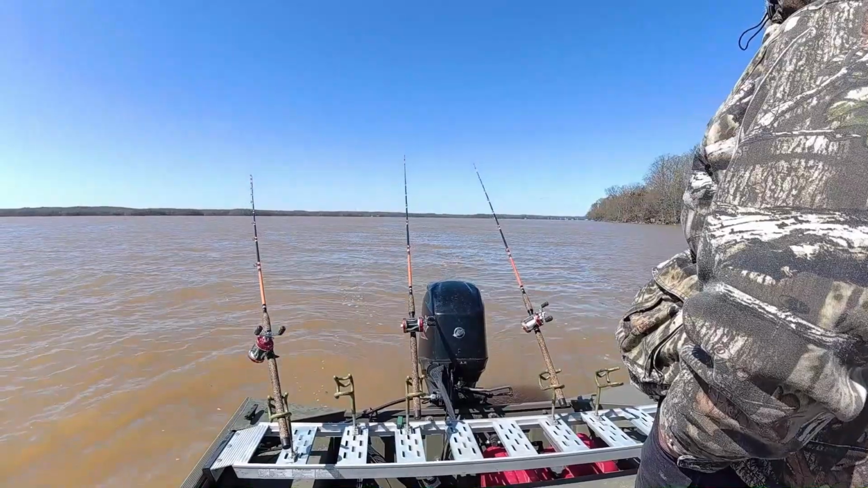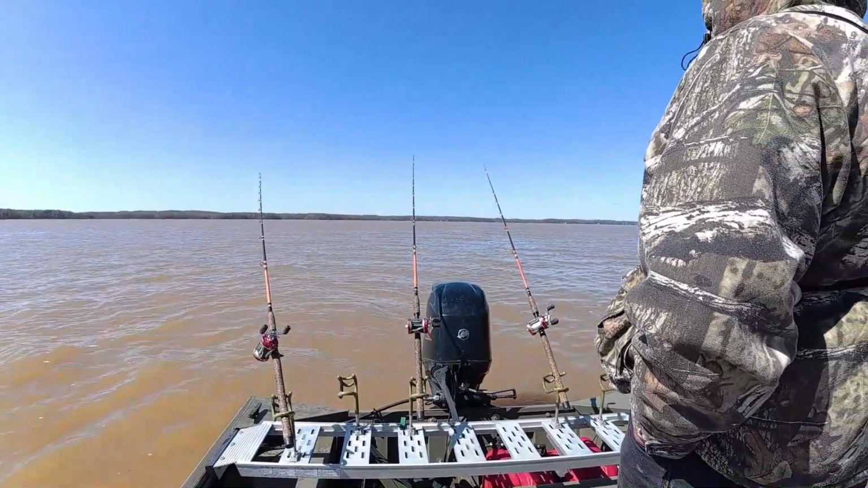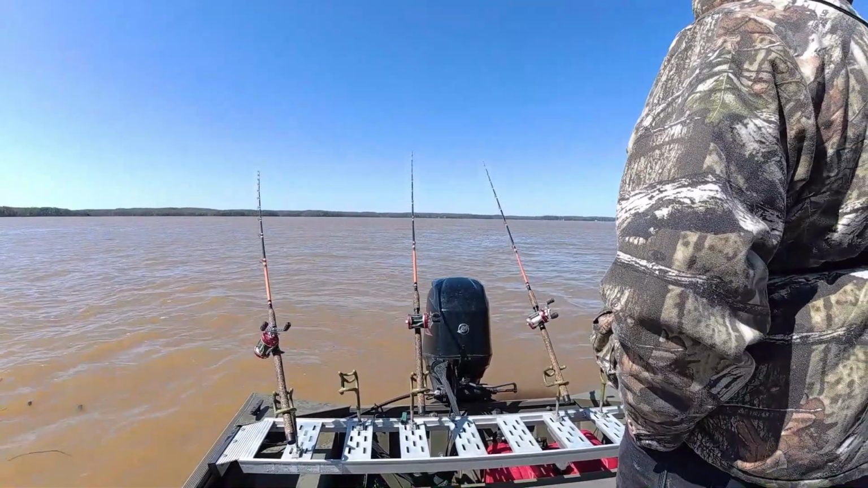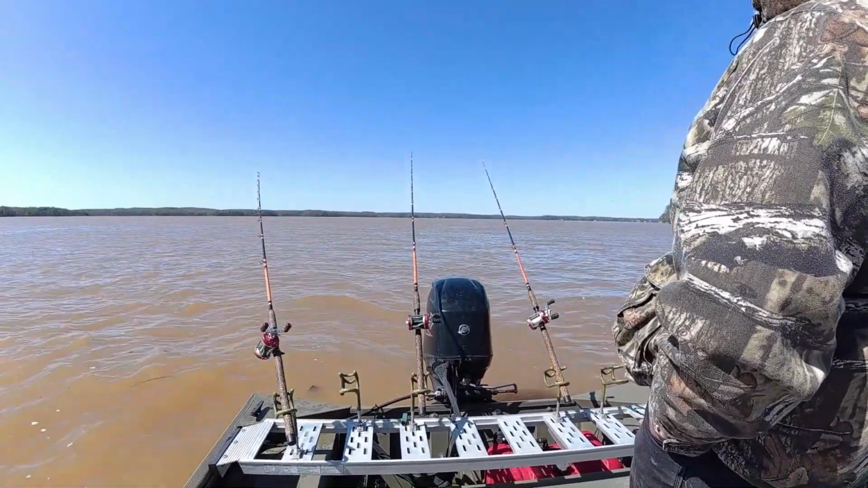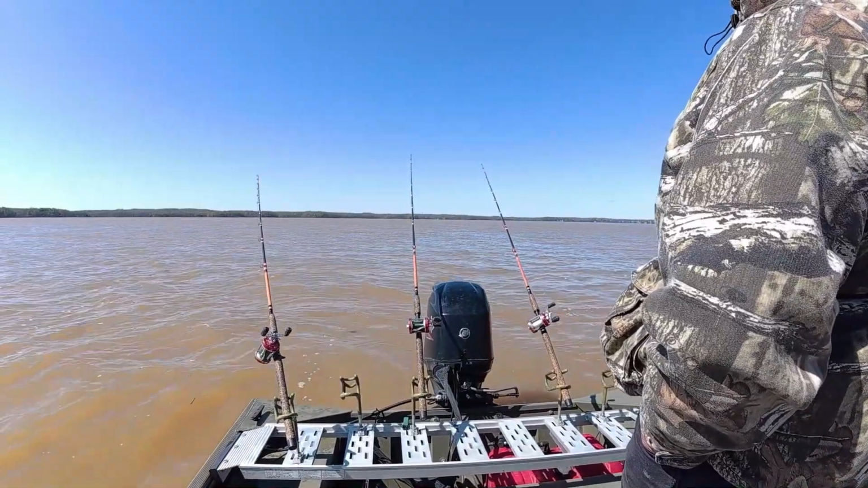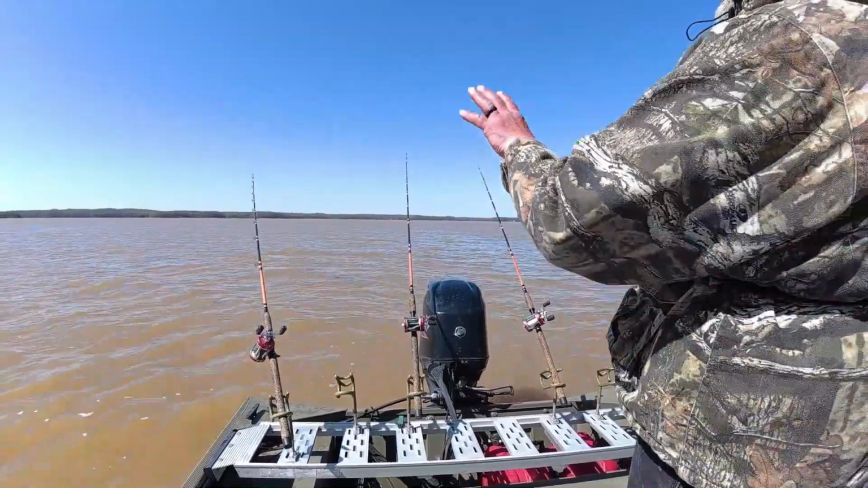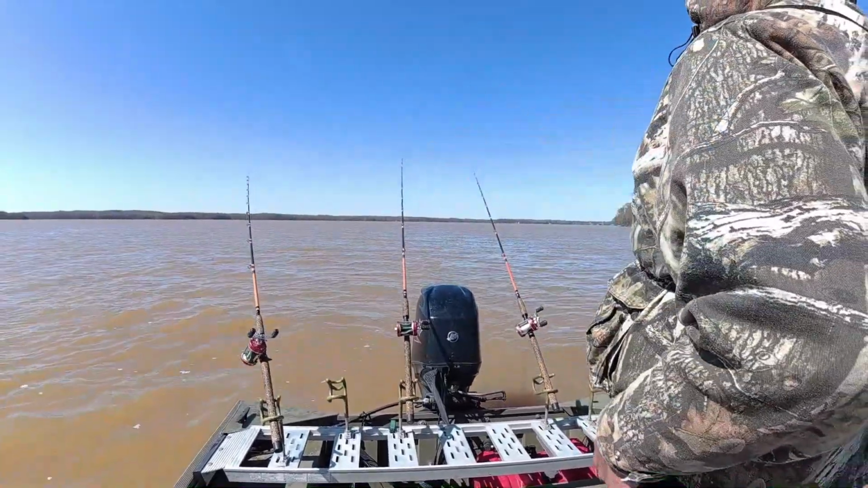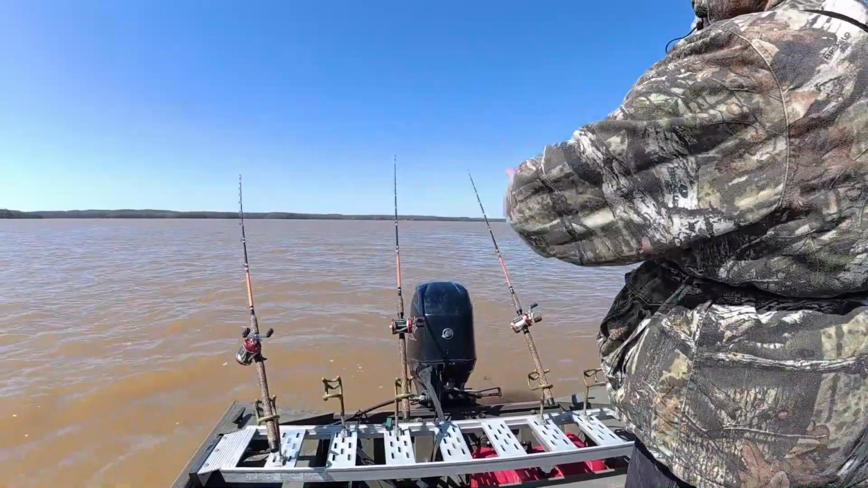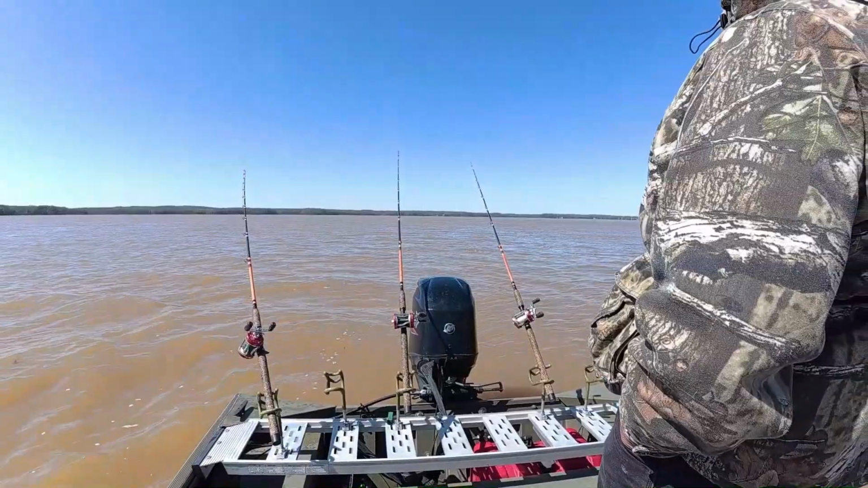I don't know if they got any bites on them or not yet. Like I said, if a fella could pull boards, he'd probably do some pretty good. But there's just too much debris and too much current. I mean, that's just constant debris out across there. I set up on the edge of it so I wouldn't have to deal with it in the anchor.